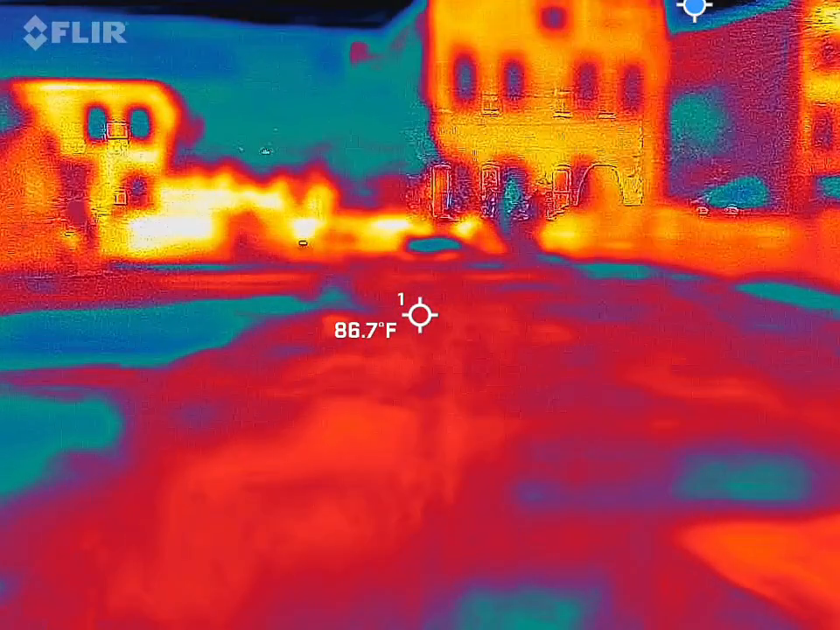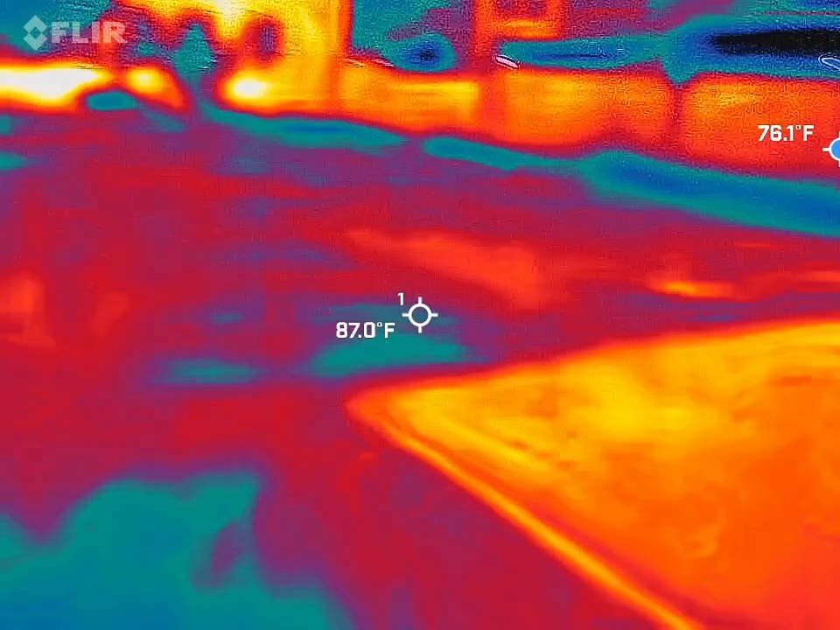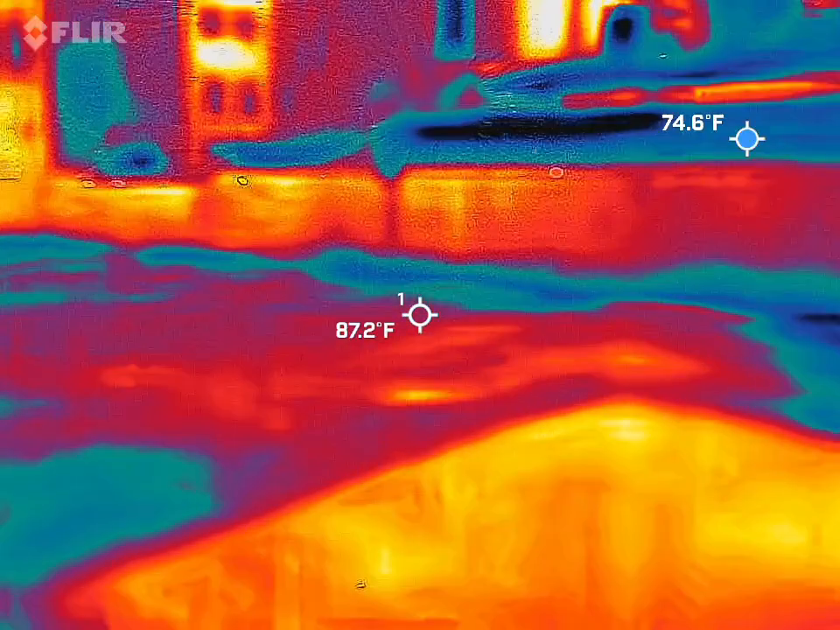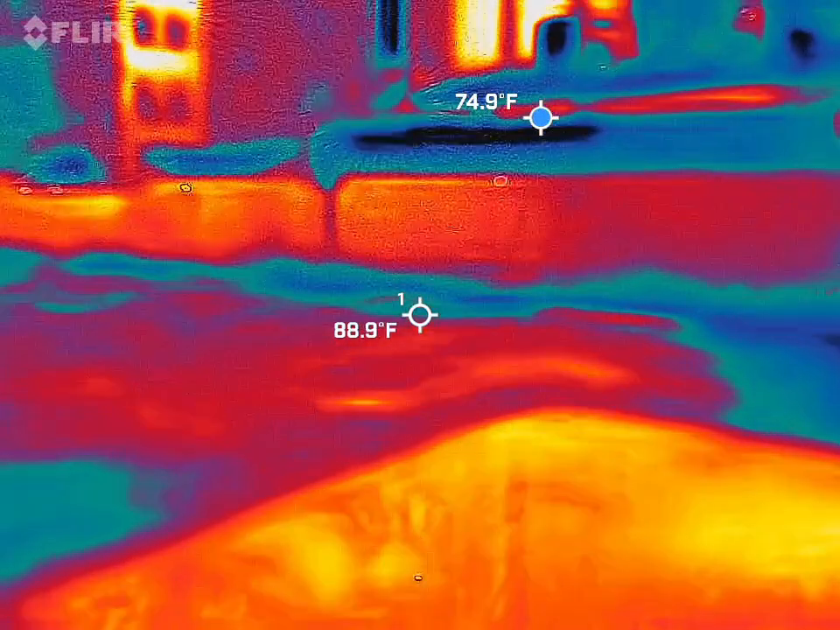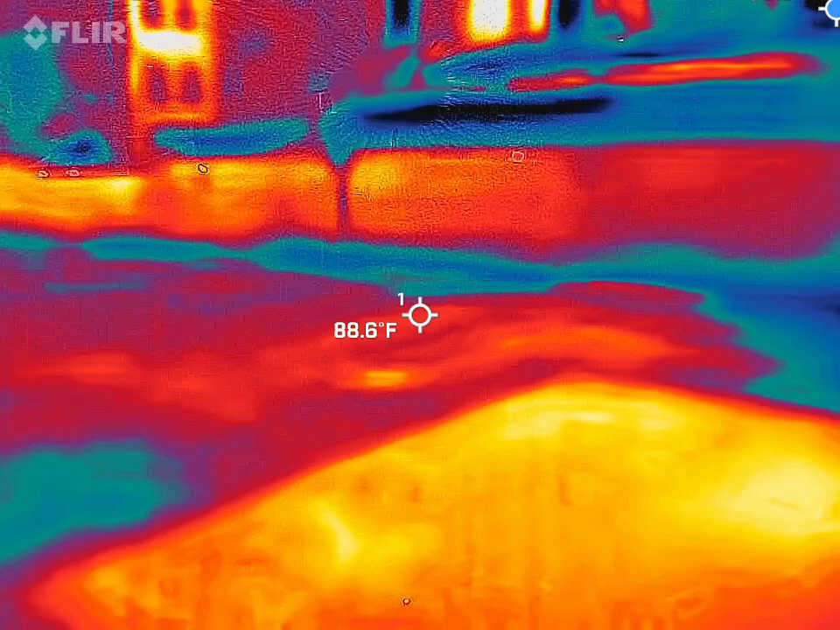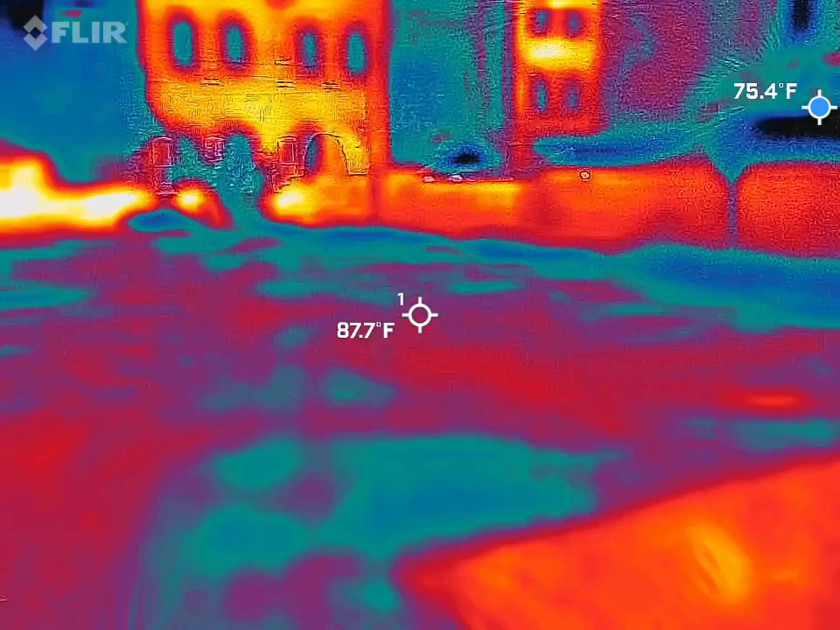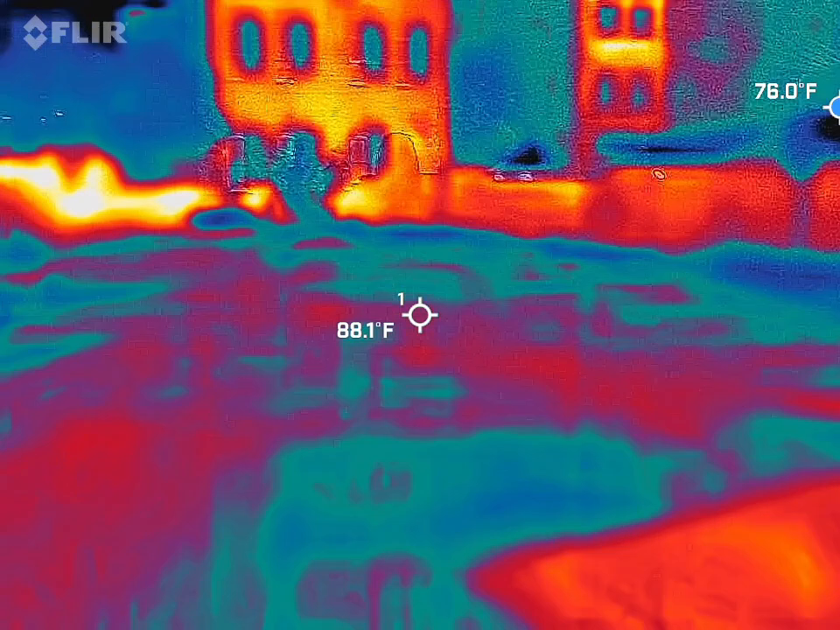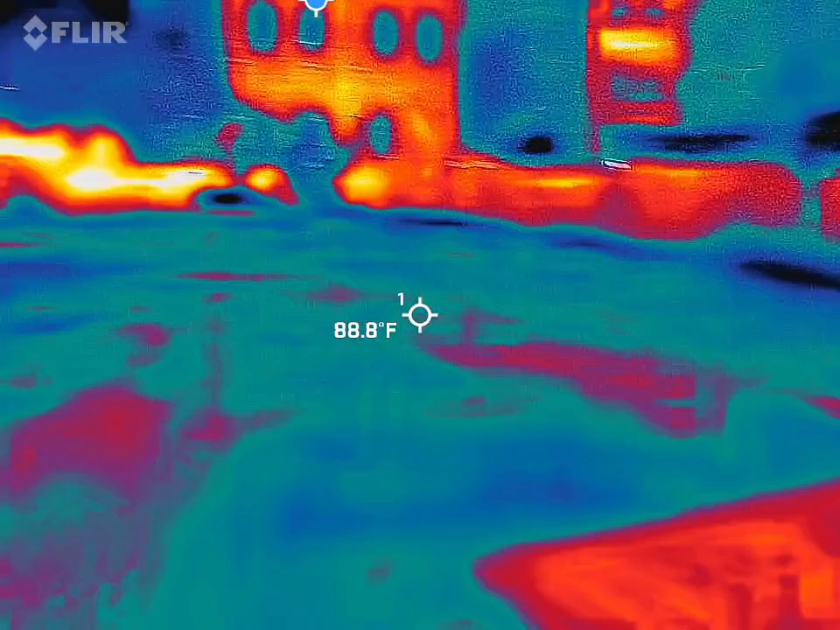Alright, let me borrow my other people. The cameras, just kind of keep them lowered a little bit. We got some folks walking through, so be mindful of that. Anything else you want to know? Oh, yeah, more people coming in. Be mindful of that. Yes, yes.